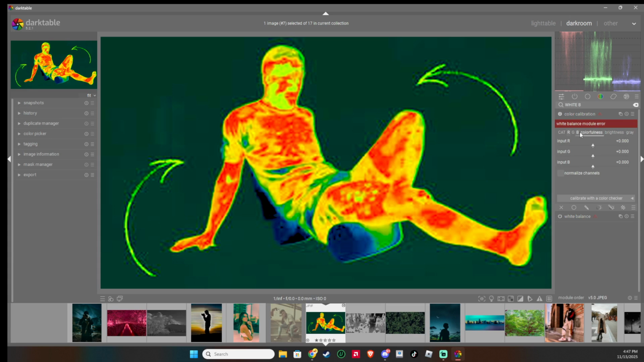And that's how you white balance infrared images using Darktable. Remember, the more you experiment with these tools, the more control you'll have over the final look of your photograph. With practice, you'll find your own preferred settings and adjustments.